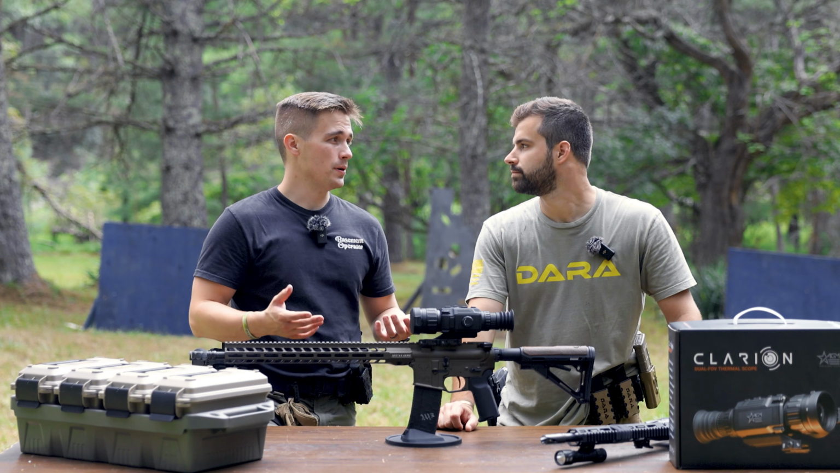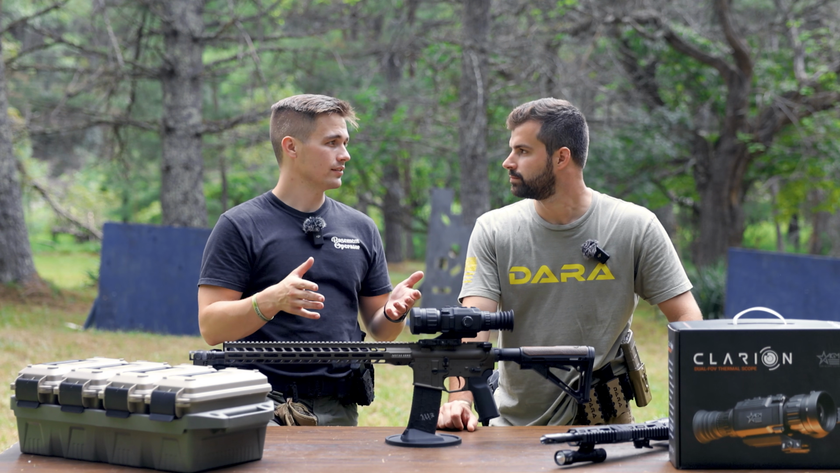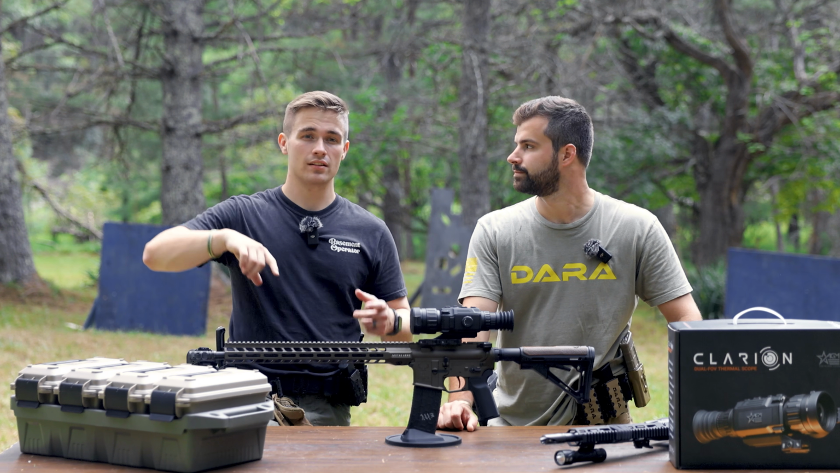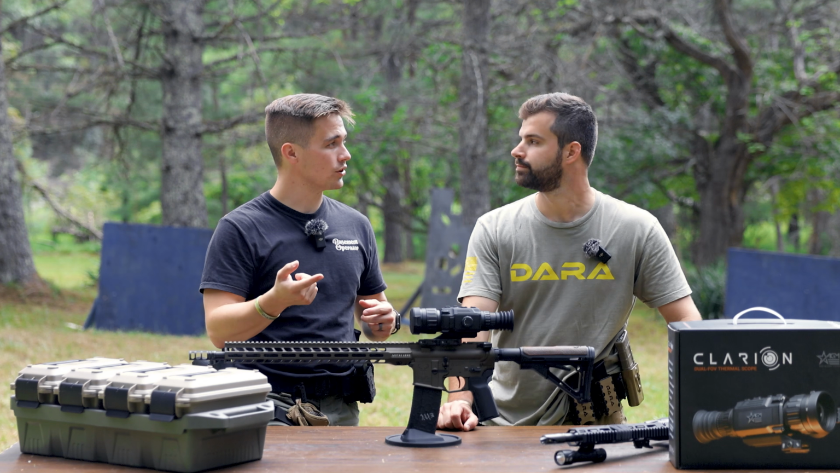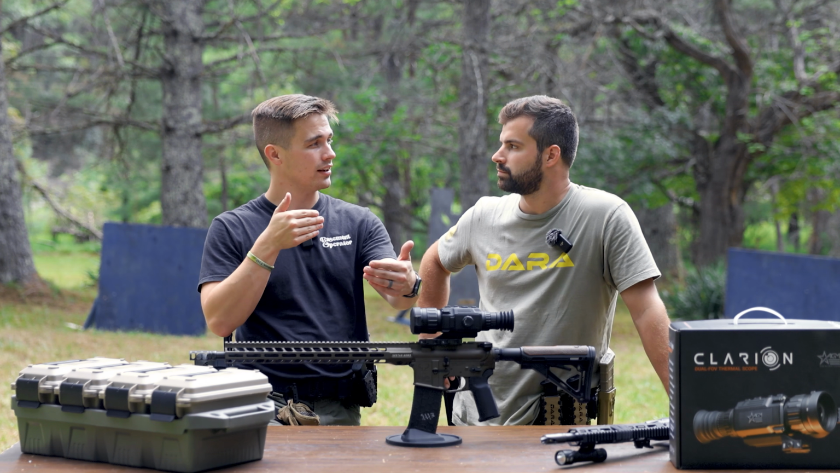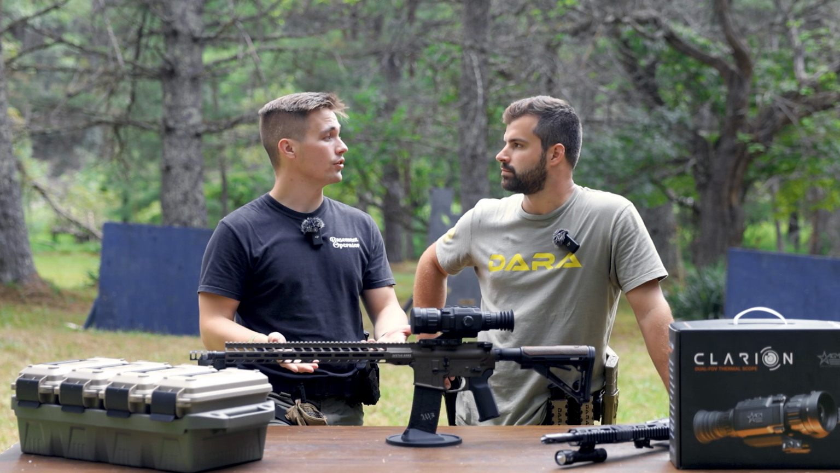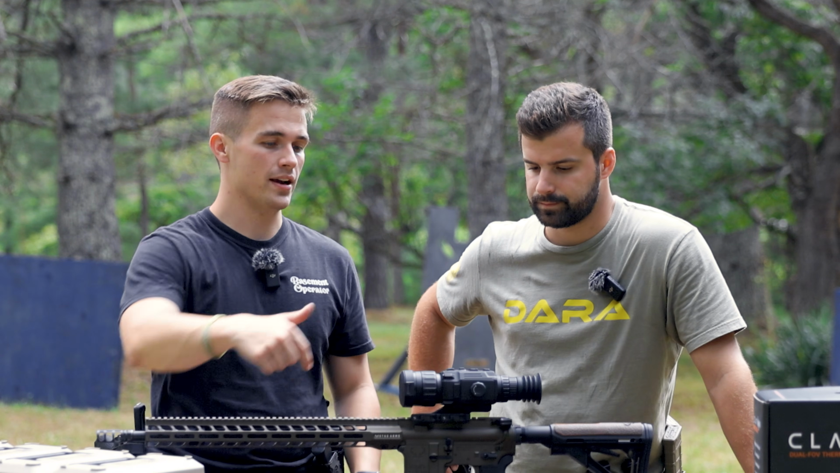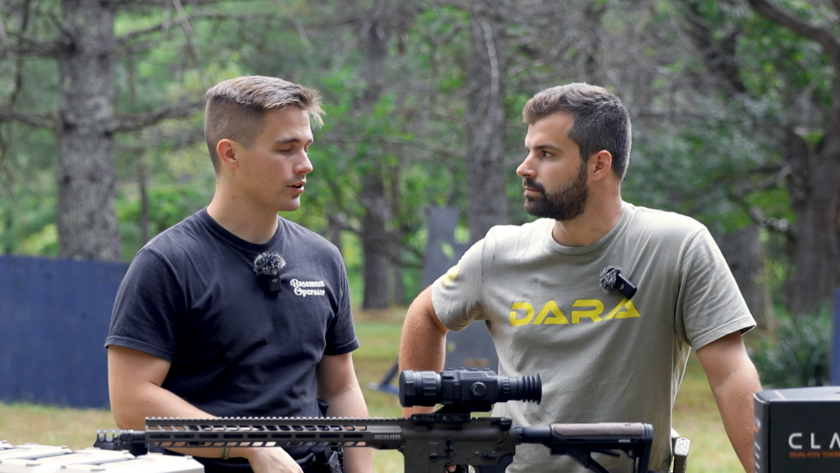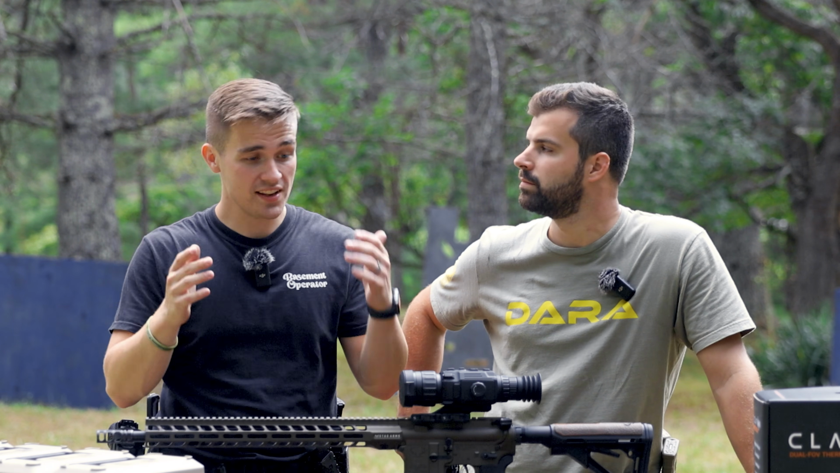Speaking of picture-in-picture, right before you take a shot, it has auto shot recording. That's so cool. The Clarion's going to start recording, and it's going to be recording prior to you taking a shot. So it's always recording. Shot goes off, and you have this thing turned on, obviously. You don't have to worry about making sure you click the button to get your recording in. It's there. It's handy. It's done. Dummy proof. Exactly, it's dummy proof.